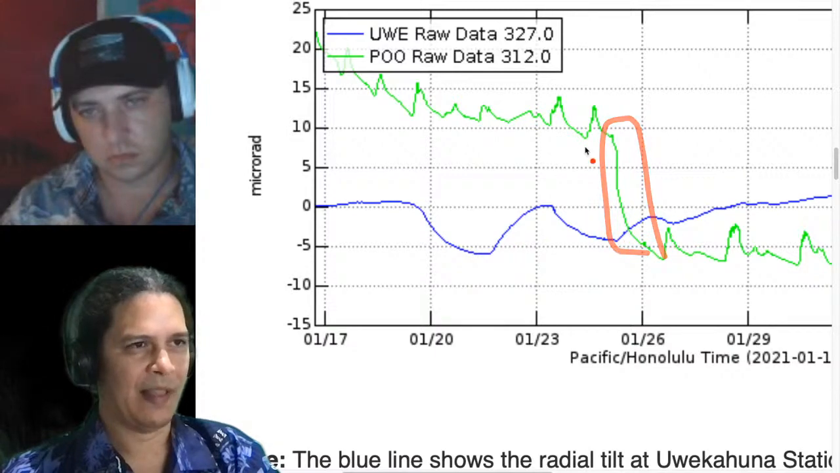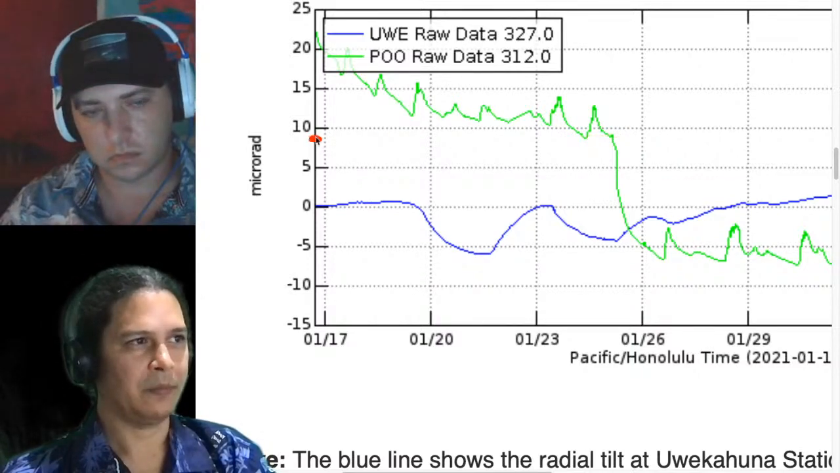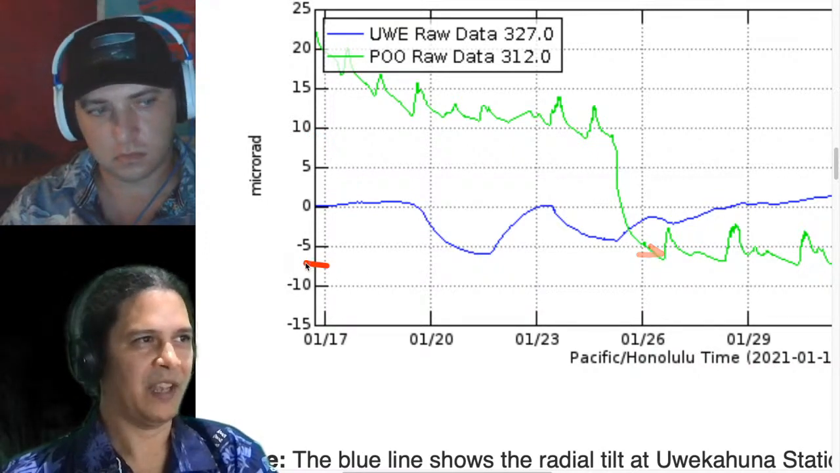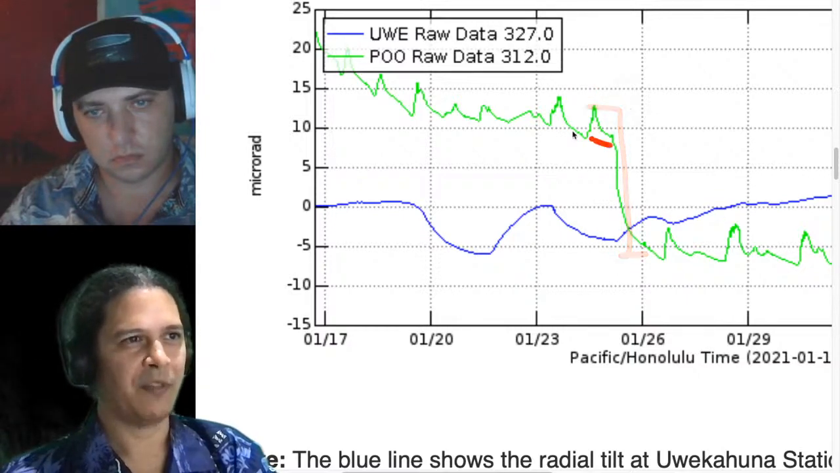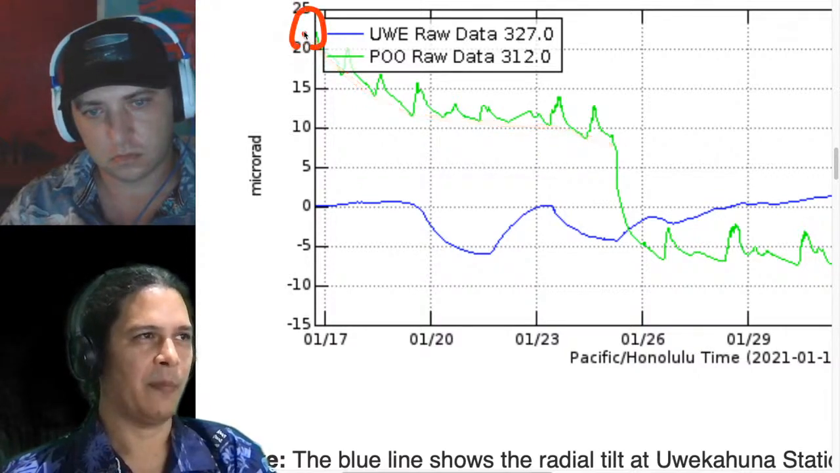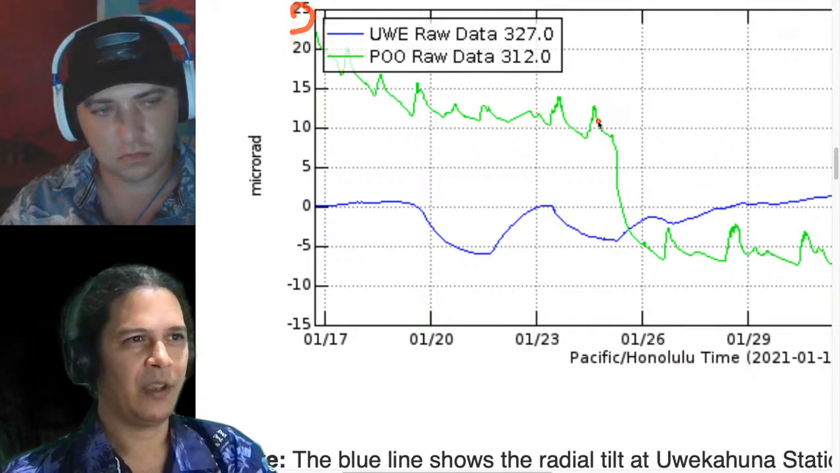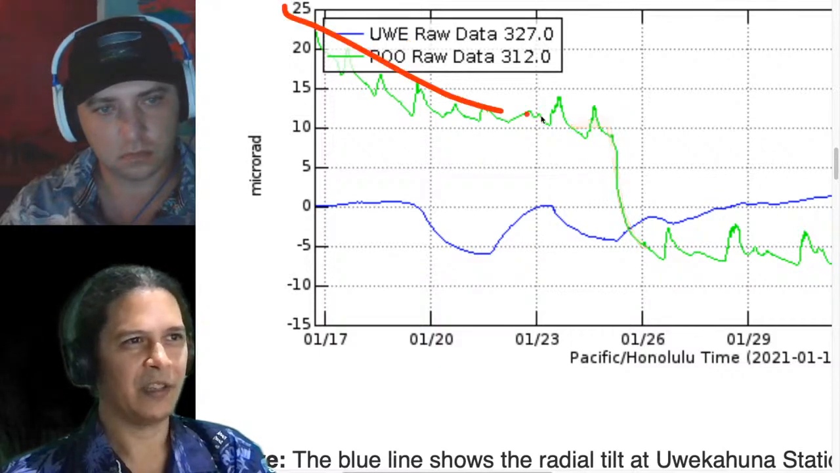And we talked about how that might have been a rain-induced adjustment, and the scale of it's what's really notable. Somewhere from, let's call it 8 microradians down to, let's call it minus 7 microradians, a 15 microradian drop during that event, kind of combined rainfall effect and whatever adjustment there was. And although it's running off the graph over here to the left and behind our label, our green line started off up here somewhere close to 25 microradians before getting down to 10 microradians before that drop happened. So it actually drops 15 microradians at least before, and there's a rain and a little adjustment.